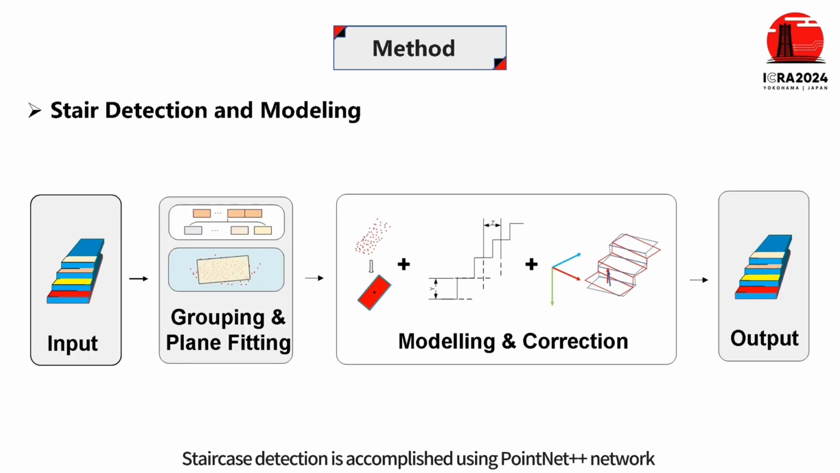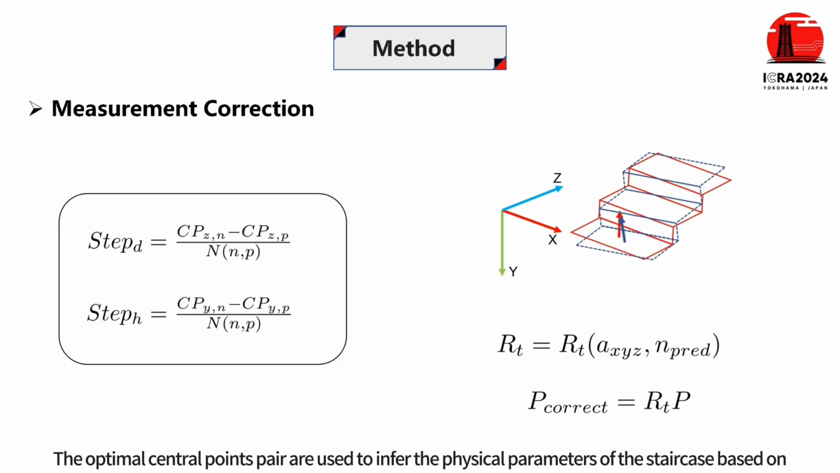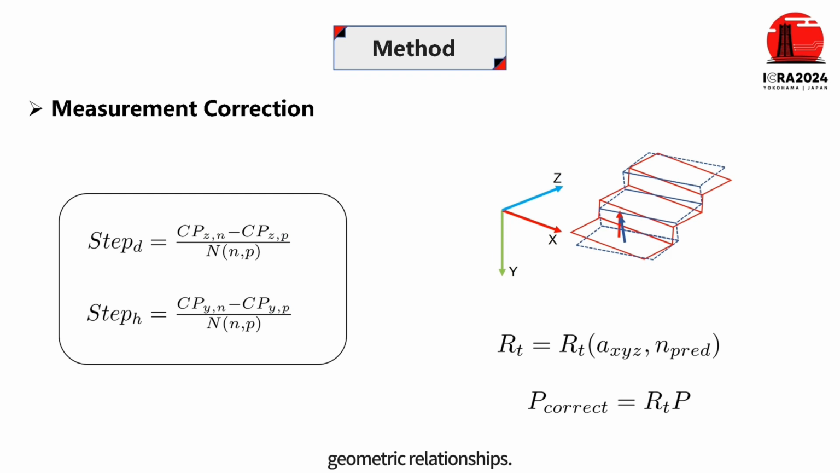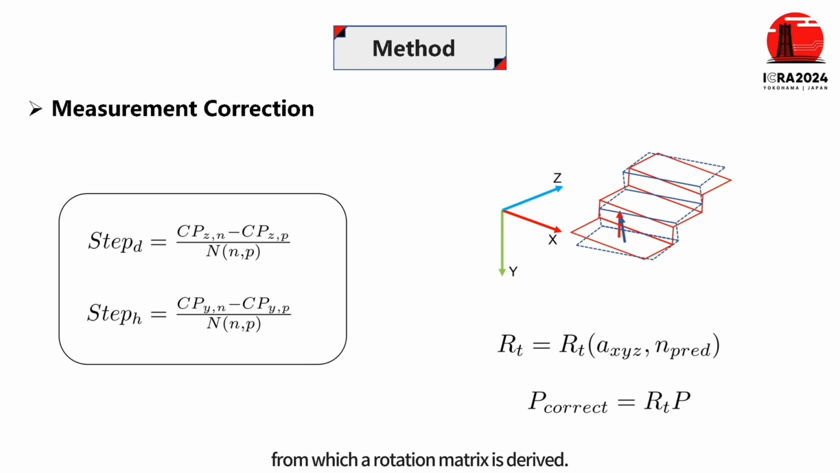Staircase detection is accomplished using PointNet++ network, striking a balance between computational efficiency and inference performance. Various classified tread point cloud planes are fitted using the RANSAC algorithm to calculate normal vectors. The average of these points is then computed to derive central point sequences for multiple treads. The optimal central points pair are used to infer the physical parameters of the staircase based on geometric relationships. The PCA is applied to the tread or riser to calculate their principal component vectors, from which a rotation matrix is derived. This matrix is used to correct the calculation results.